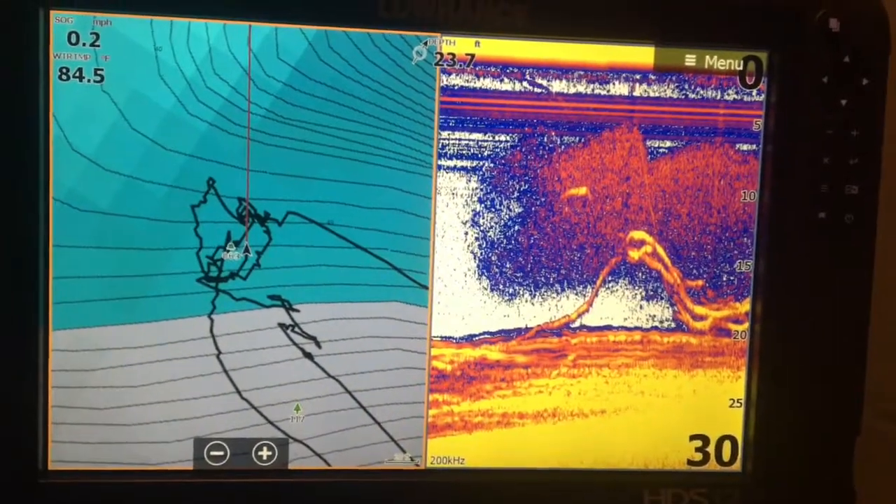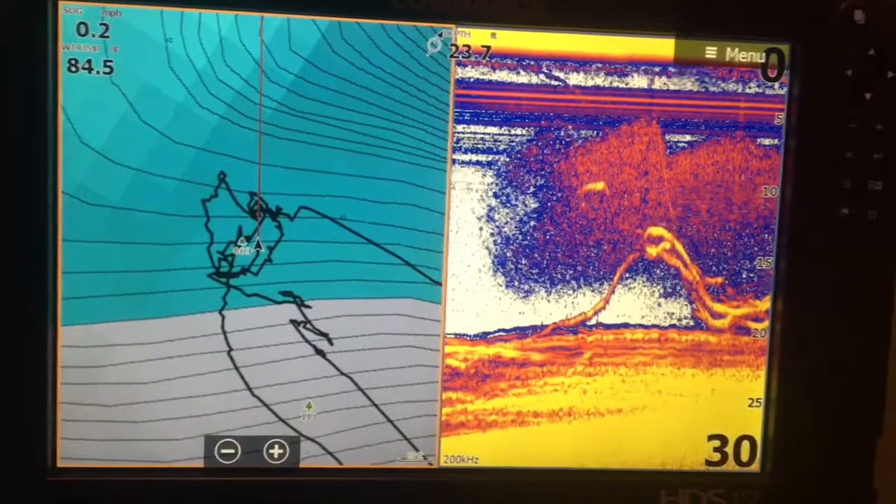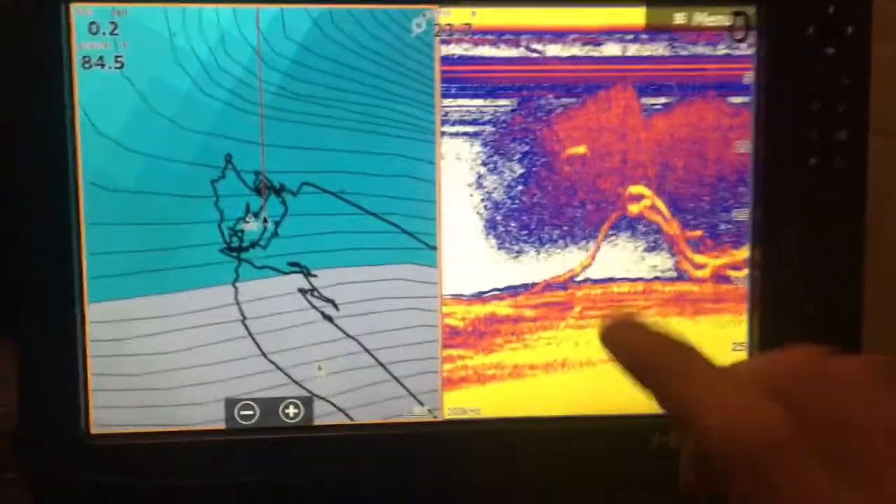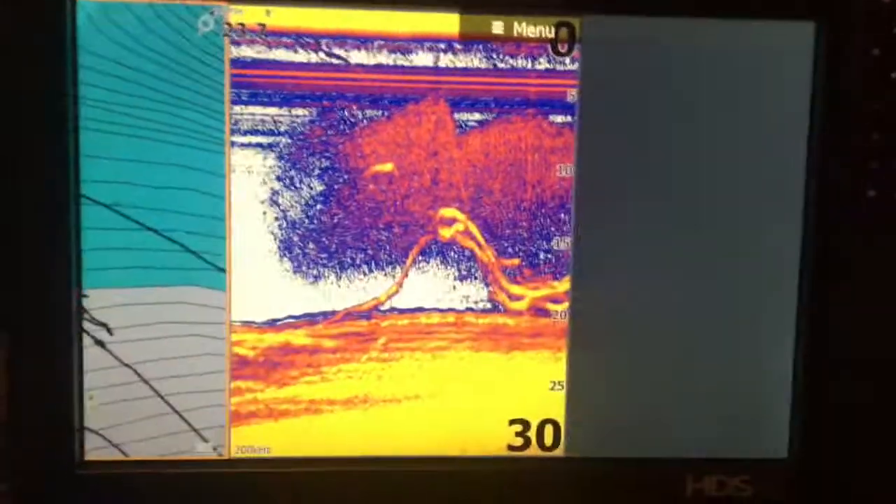I remember this bait. I mean, the situation was perfect. It was even windy out. It was just active fish, man. It was awesome. Good pick right there.